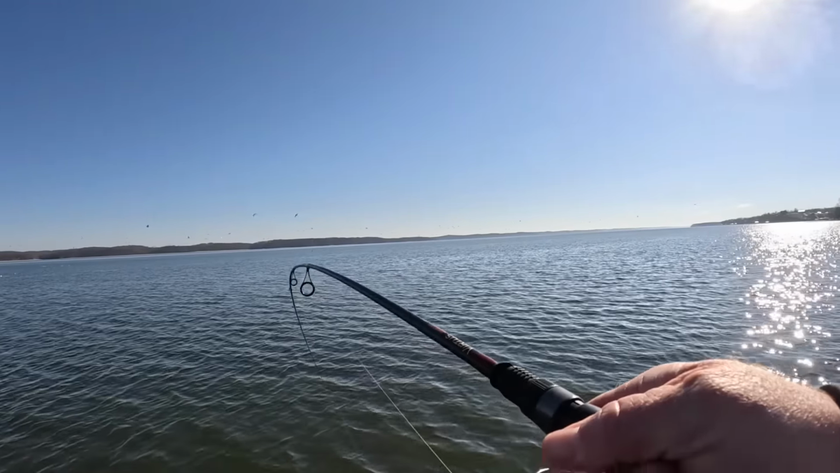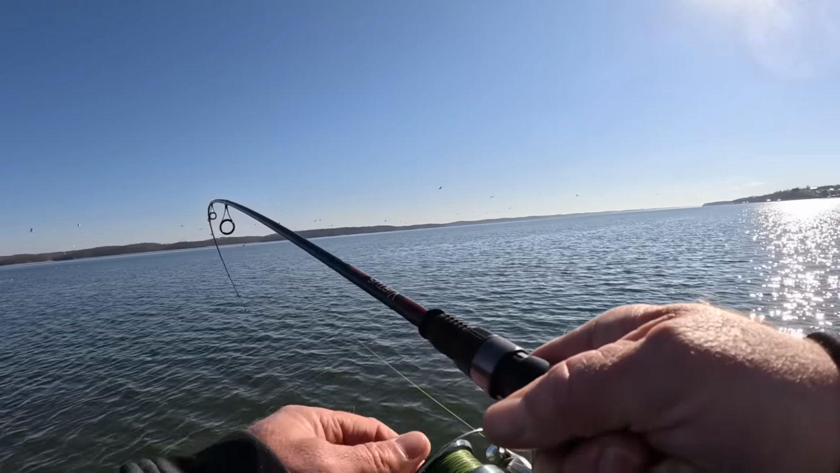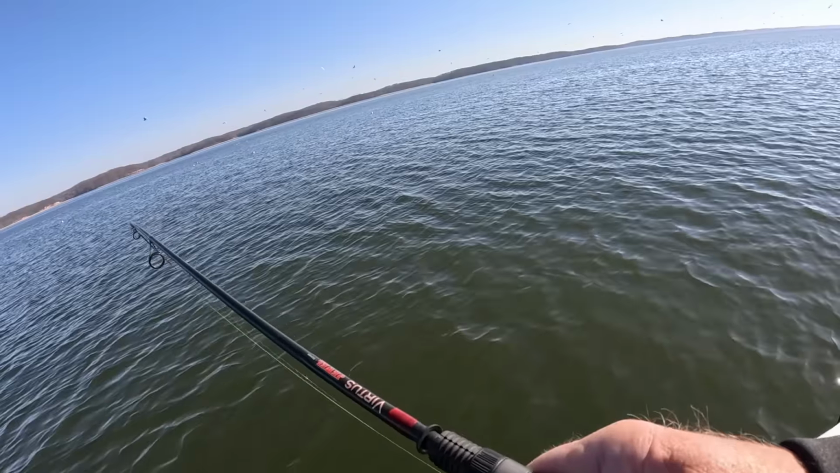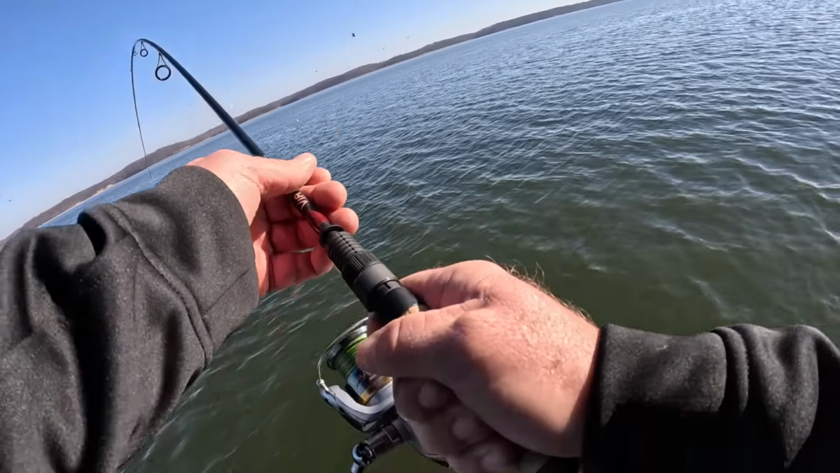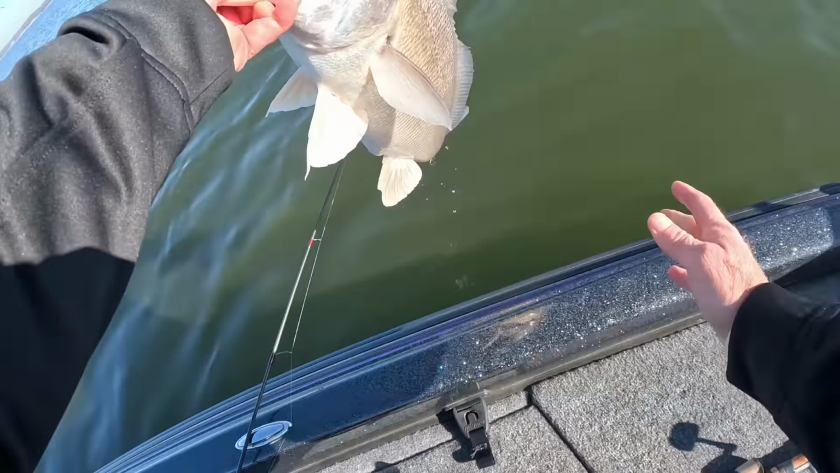We got here. But fishing right above the big old ball of shad. It is a drum. First fish of 2026 is a big old drum. There we go. That big old sucker.